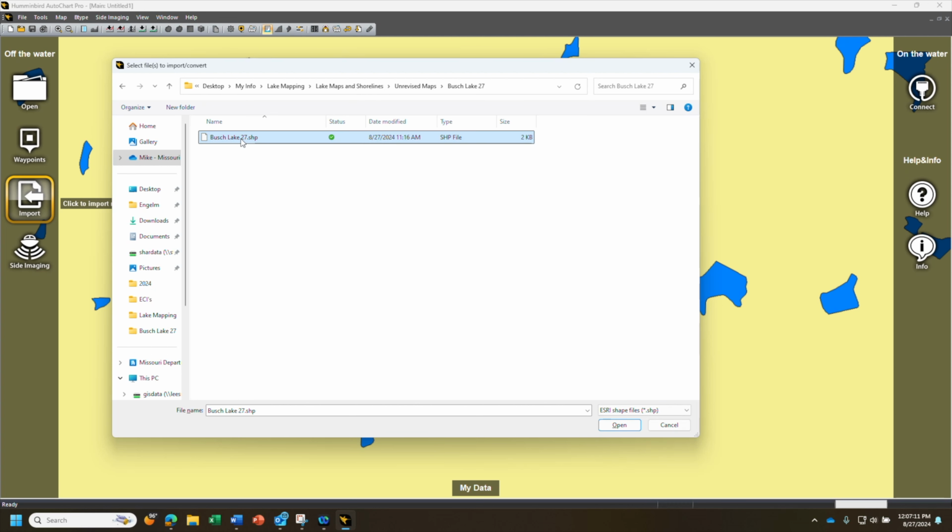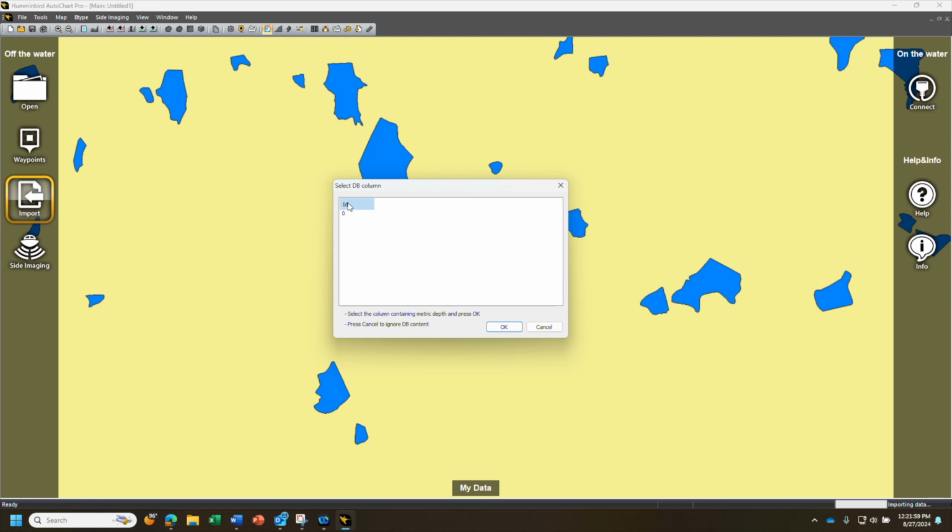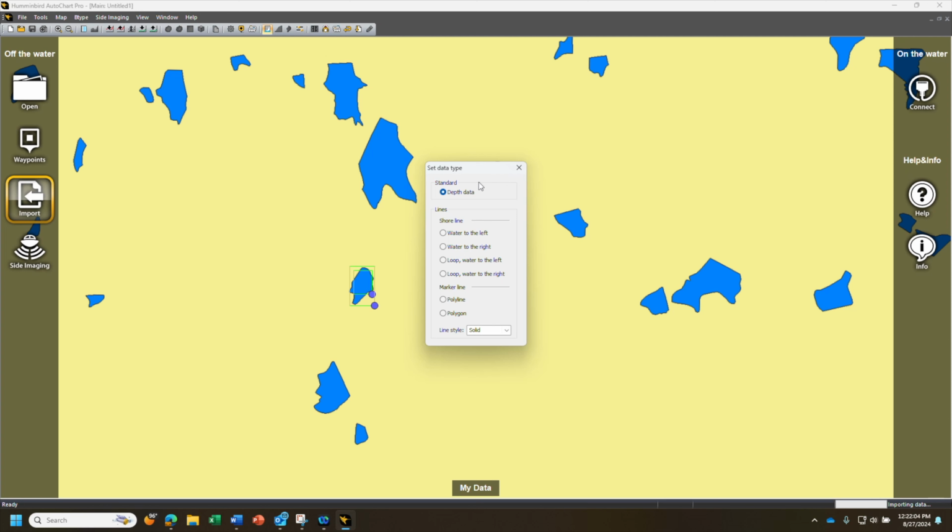and from here, click ID, then click OK. Then for this you need to click Loop Water to Right. Then you can exit out.